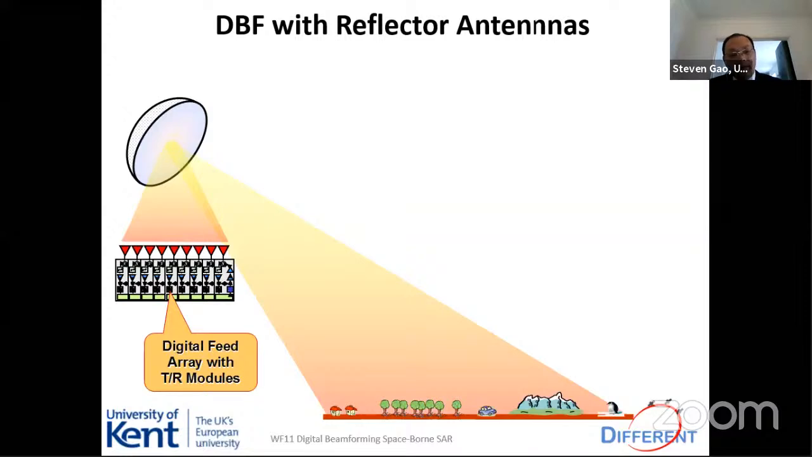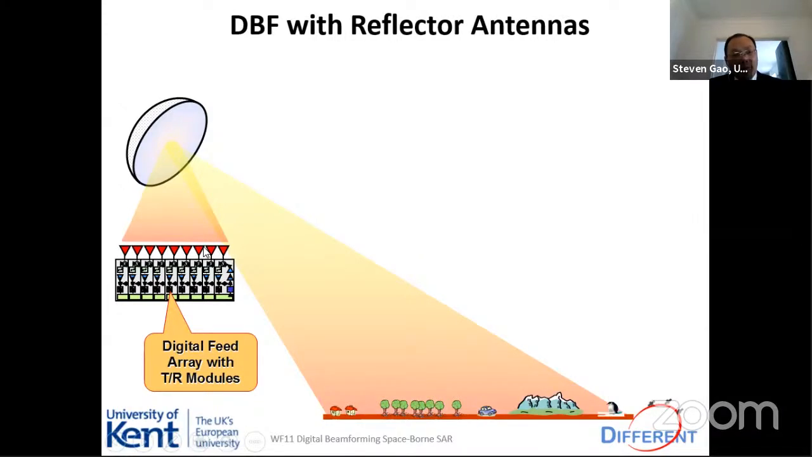In the case of transmitting, we excite all the feeds. Because you excite so many feeds, the feed will have a narrow beam and can only illuminate a small part of the reflector. In that case, the gain of the whole antenna system is small, and it has a wide beam.